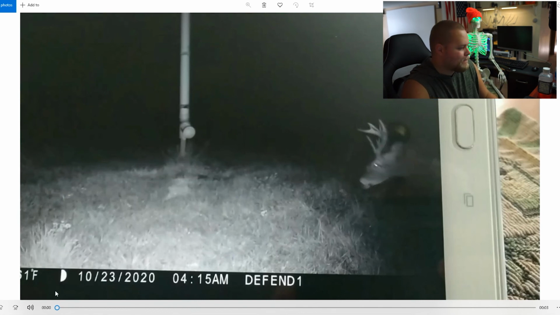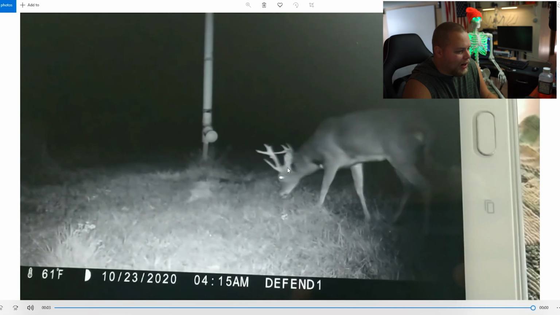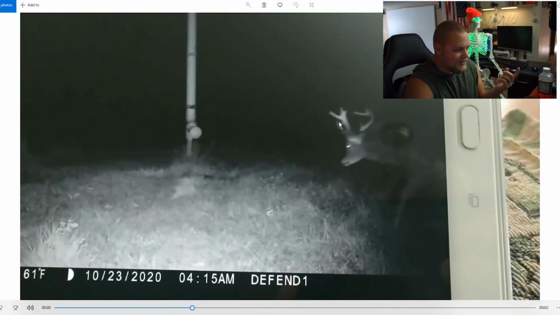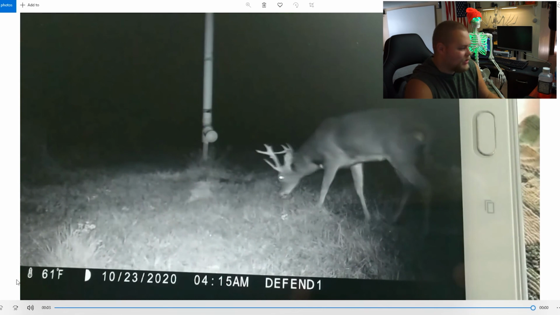A video. Unicorn buck. Look at that. Brow tine just sticking out. We had a video of this buck before, and I missed the fact that brow tine was coming out of its head straight out. They named this one the unicorn buck.